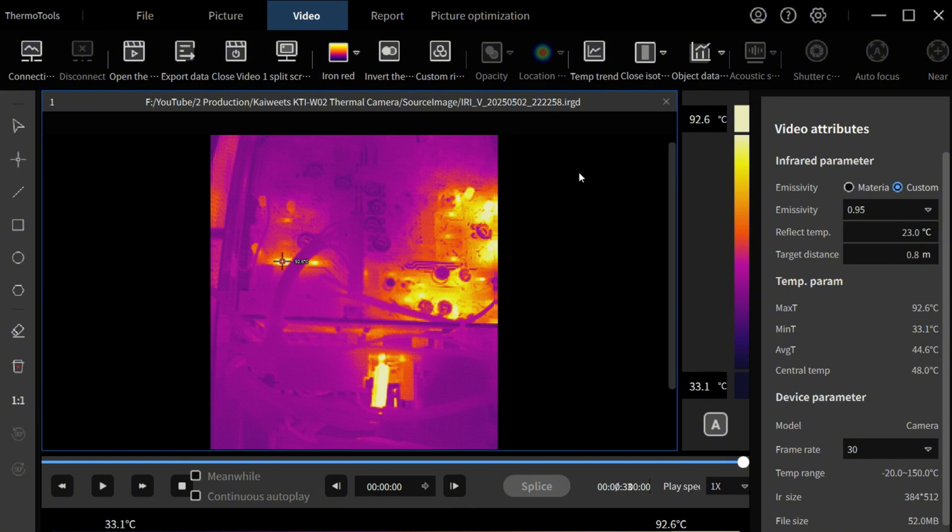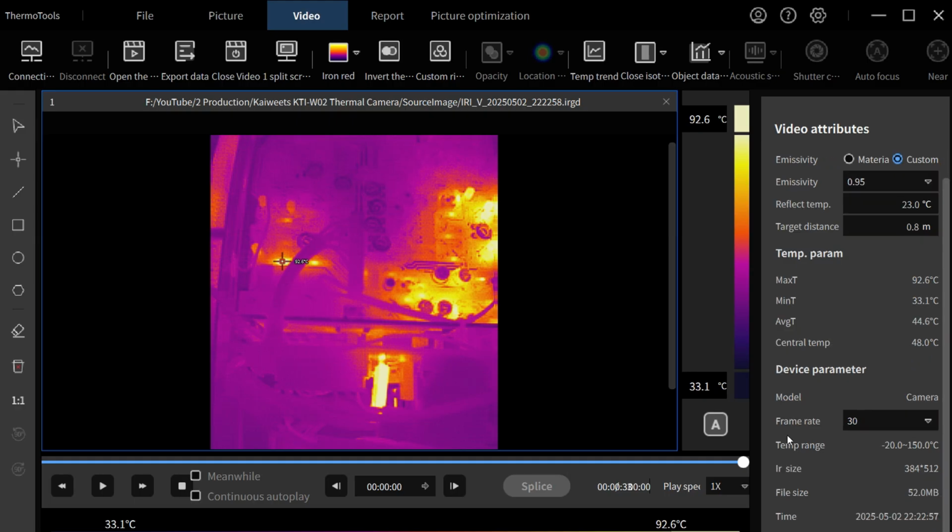I won't go into all the details of everything you can do on the software. There's tons of stuff you can do to analyze. You can see down here, you've got all these parameters. It tells you the emissivity that was used. The target distance was 0.8 meters when I did this one. It gives you temperature parameters down there. You've got so much information, and the frame rate was 30 FPS. So that's in the video.